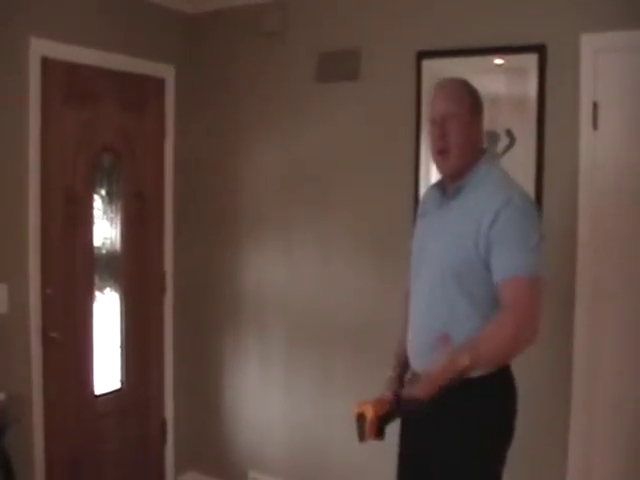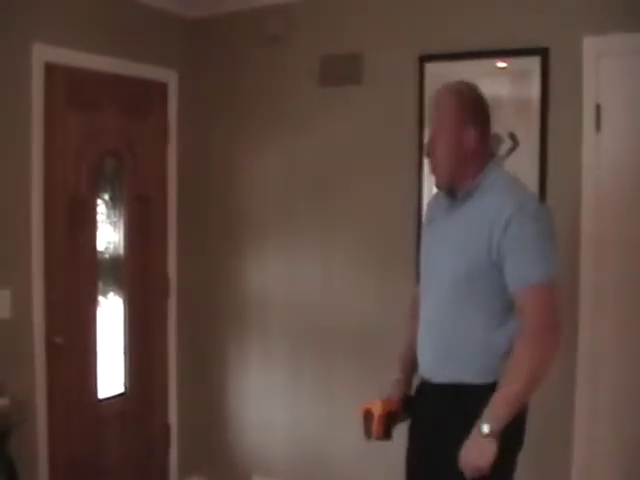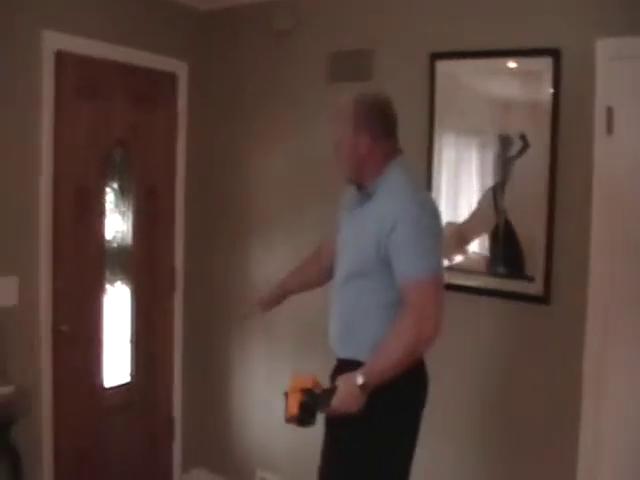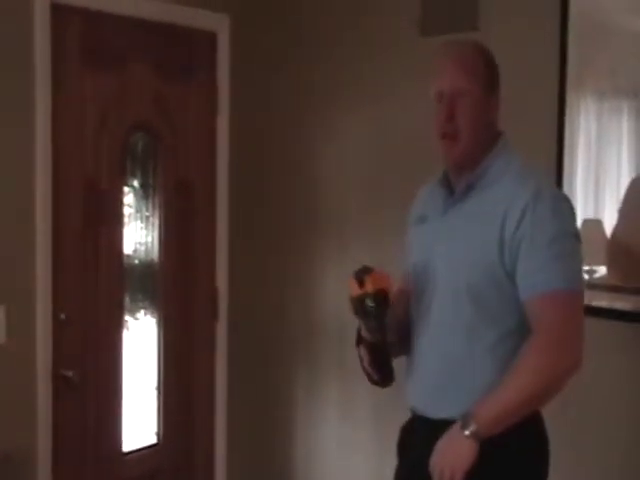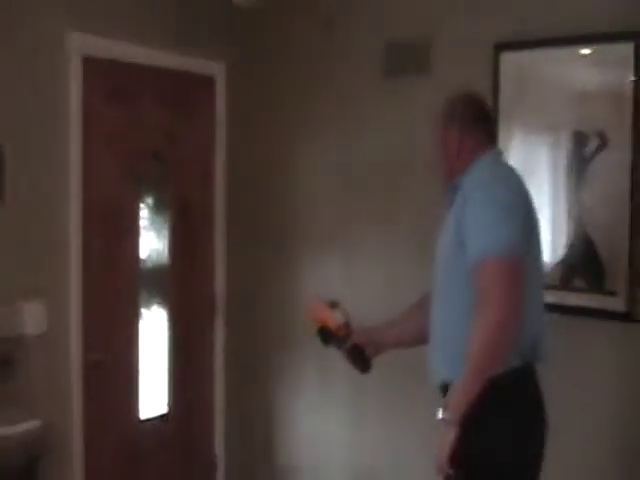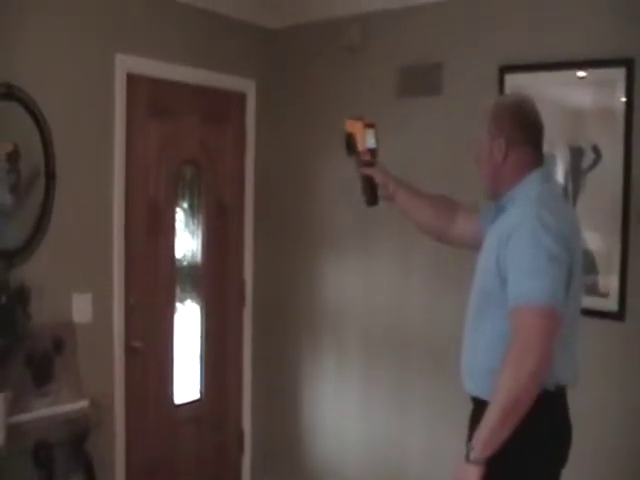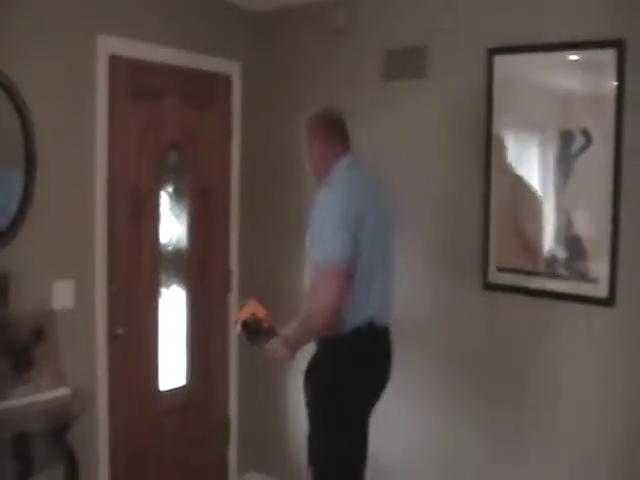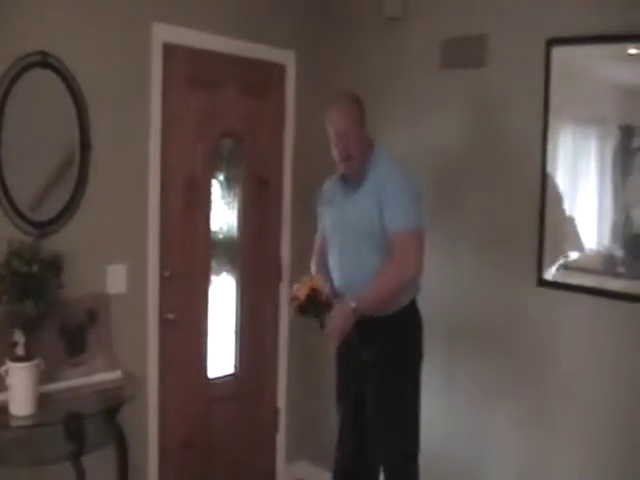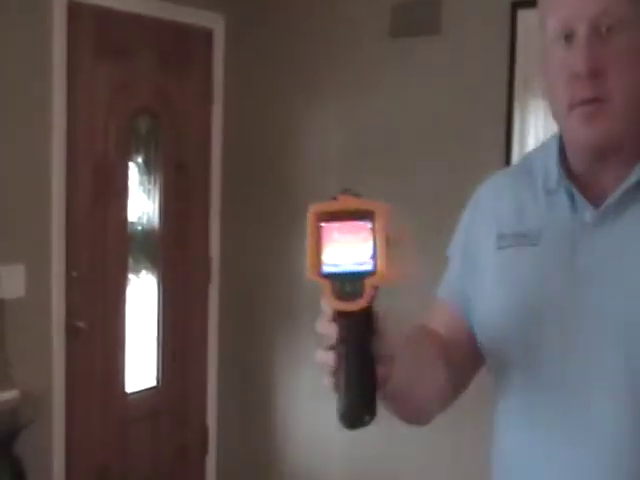of this property, make sure there's no energy loss. Generally what happens is that we lose energy around the pocket of the door, and the only way you could see that is with a thermal imager. Again, it's impossible to see these things without a thermal imager. And exactly as what I'm thinking right now, we've got air loss coming out of the bottom of this door right here. And I'll let you see the picture.